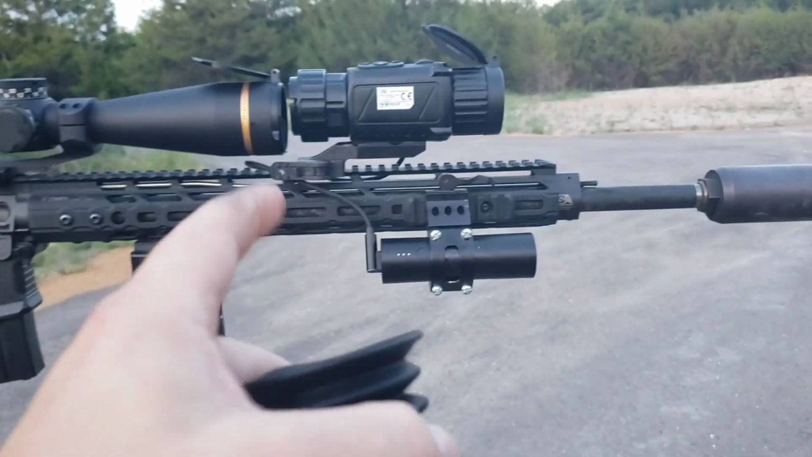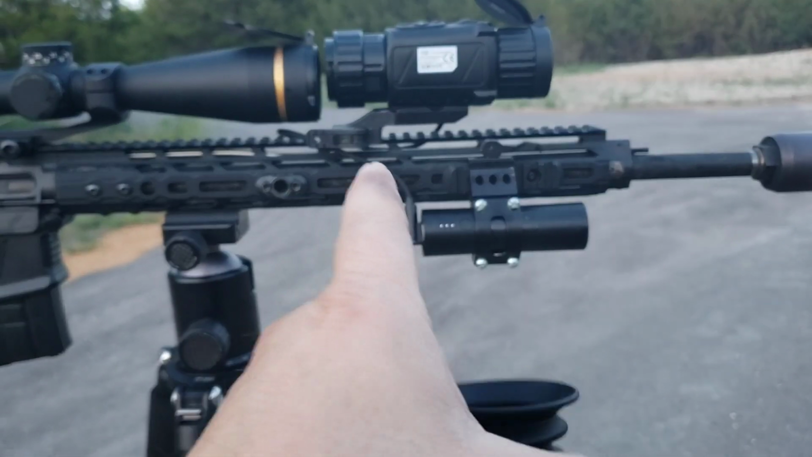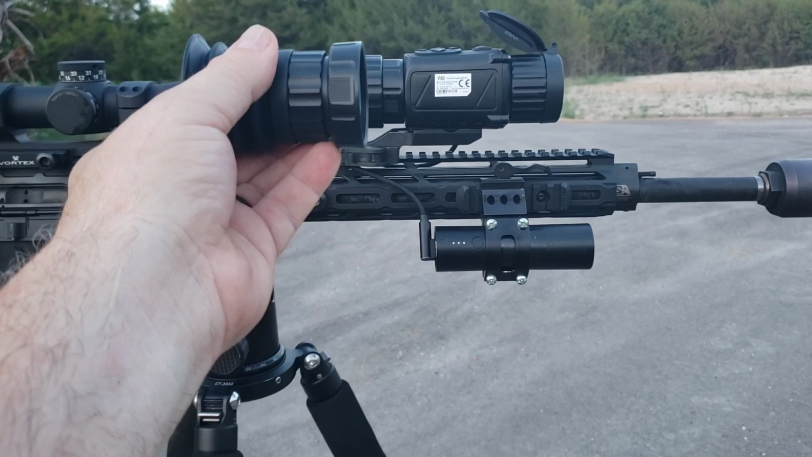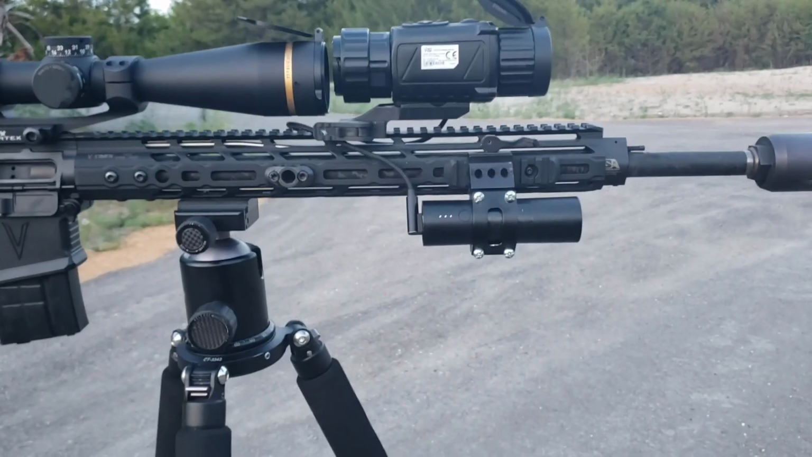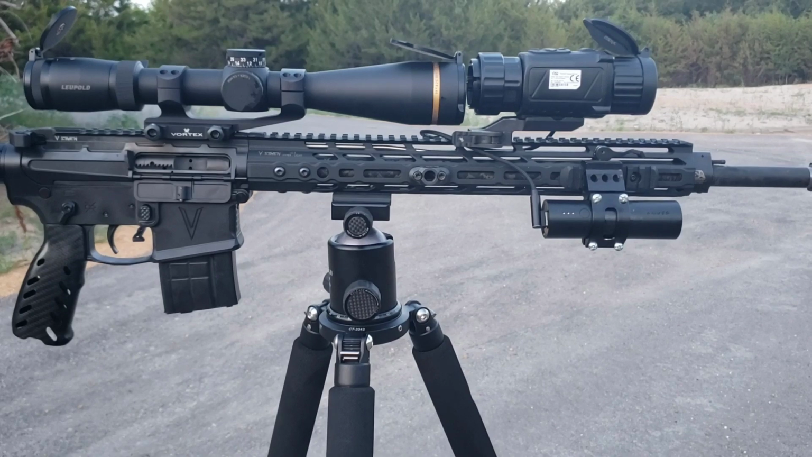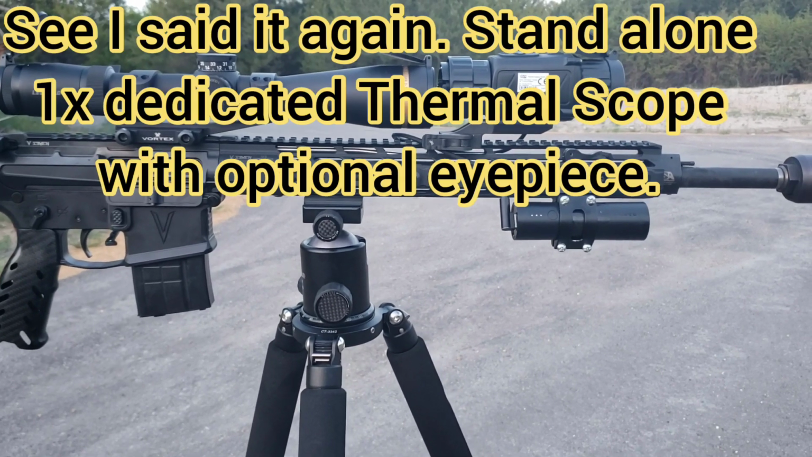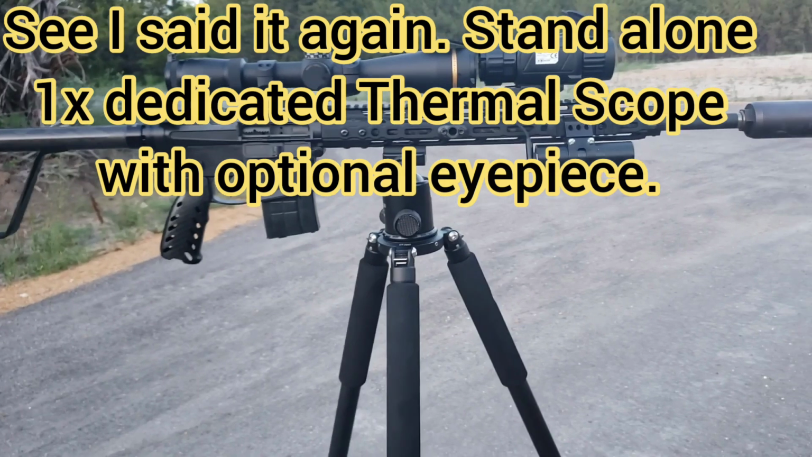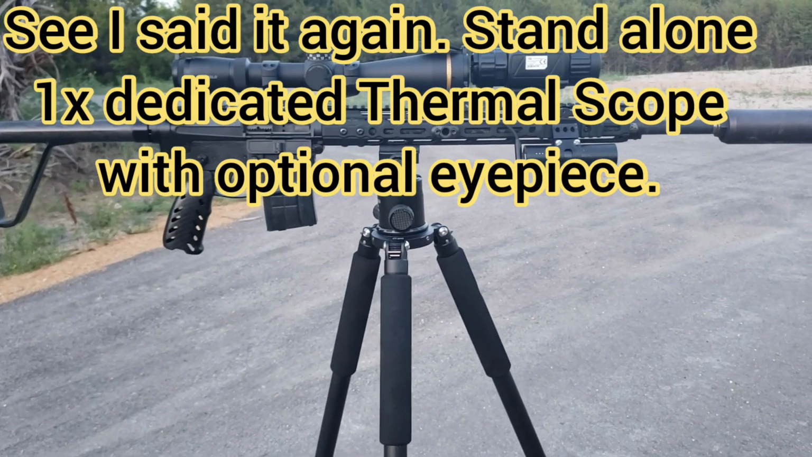So not only do you get the clip-on in either variation, if you get the eyepiece, you get a monocular, and you get a 1X standalone dedicated thermal scope with no glass scope required. If you have any questions, feel free to hit me up.